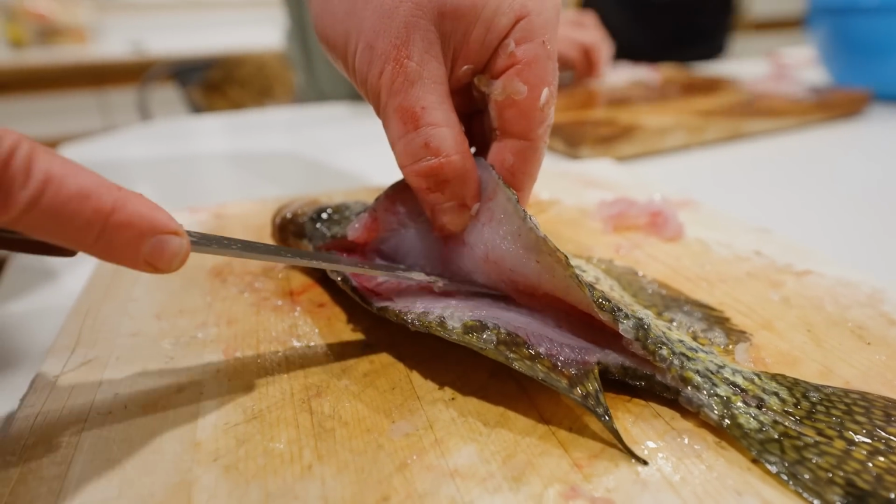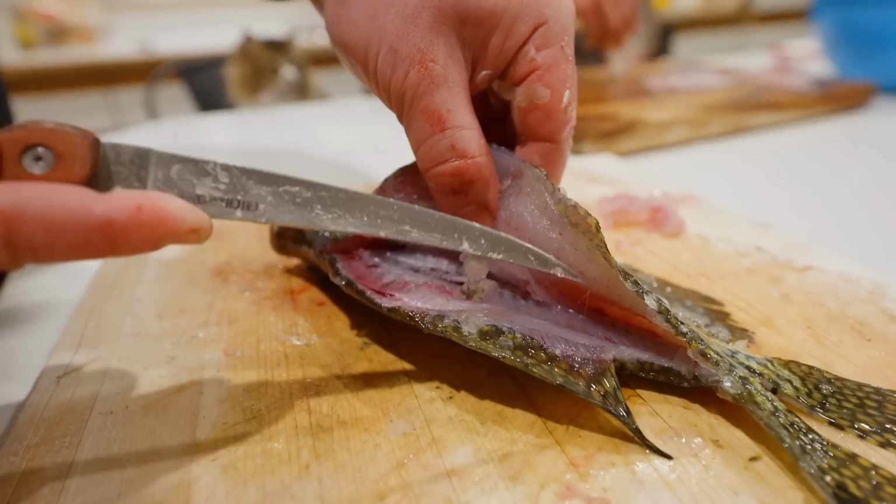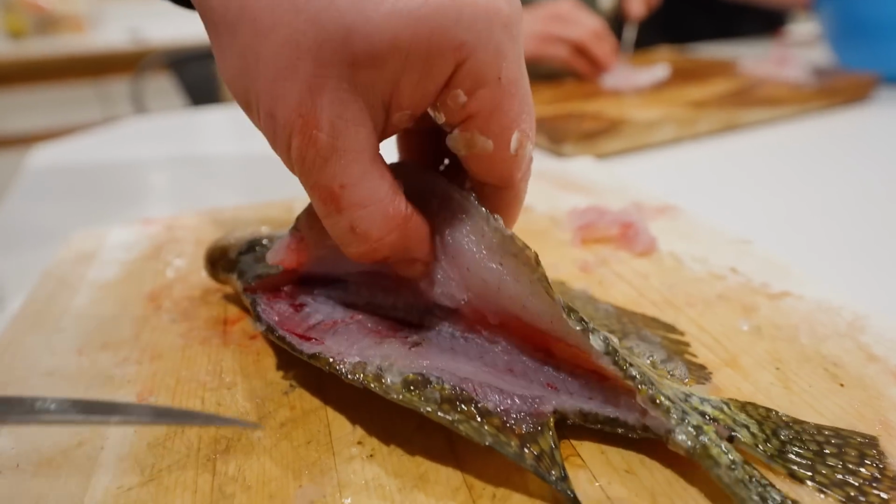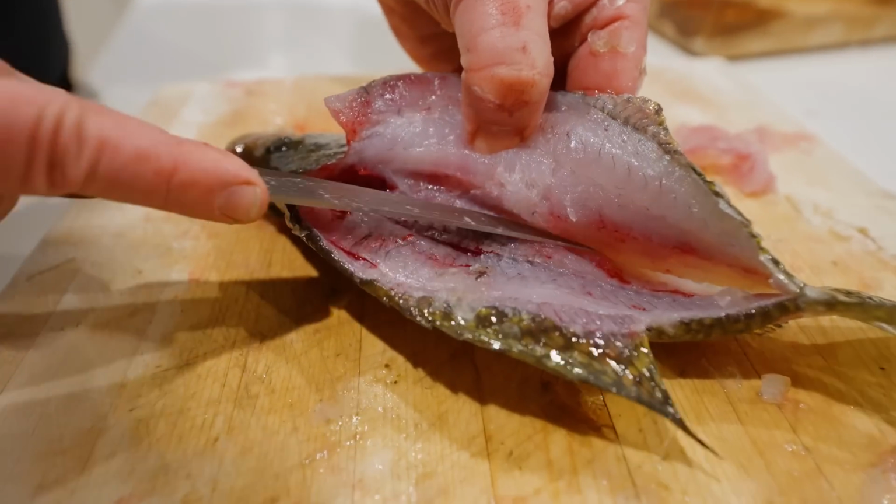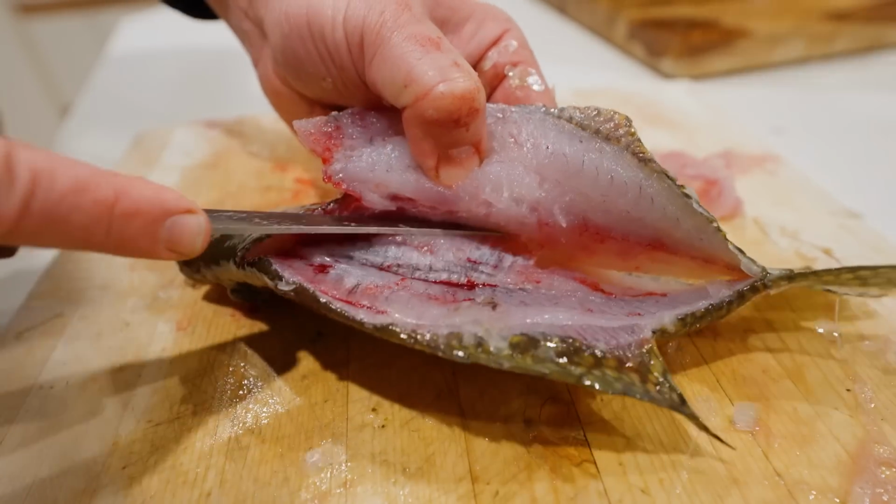Then all you gotta do is nick it with your knife. And you can kind of hear I'm going right up over the top of the ribs. And then you're gonna kind of roll your knife over the ribs as you come down just to free that meat. And I'm pulling with my left hand at the same time. And that pressure makes the meat come off really easily.